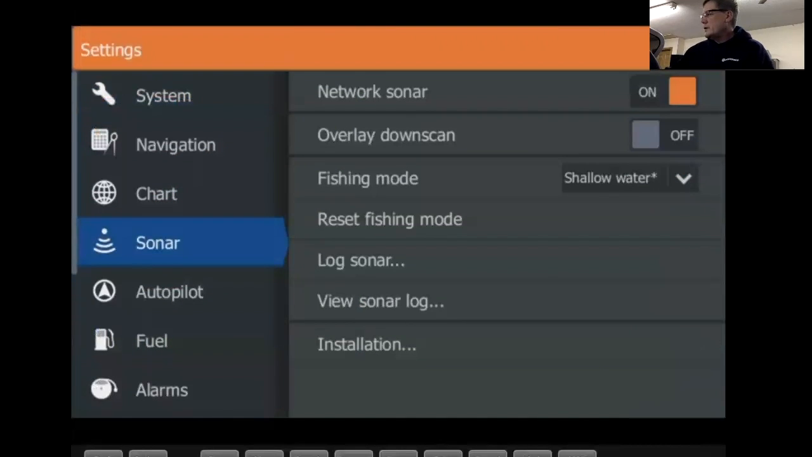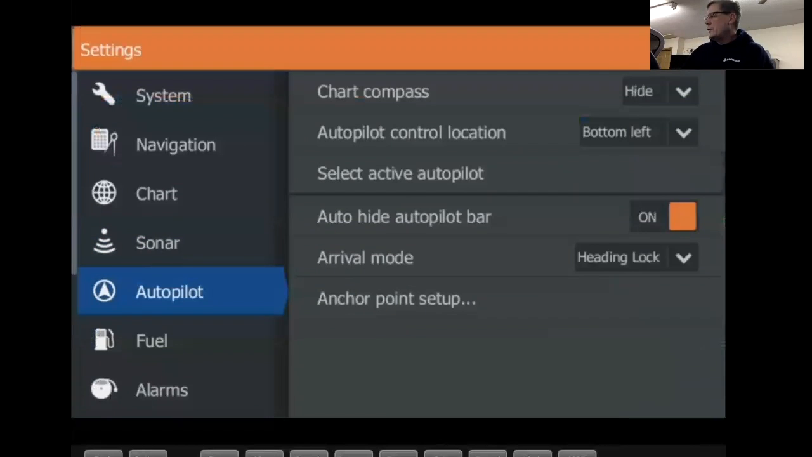So we talked about installation, autopilot. This is my XI5. It shows some of these features. It incorporates my XI5, and if you got autopilot in the back of the boat, you'll have some of this other stuff too. But chart compass. What it's going to do is overlay a chart compass on your page. Autopilot control, location, bottom left. That is going to be where it pops up on your screen. Select active autopilot, trolling. Hide autopilot bar. So it'll auto hide that, just like we did on the menu stuff.